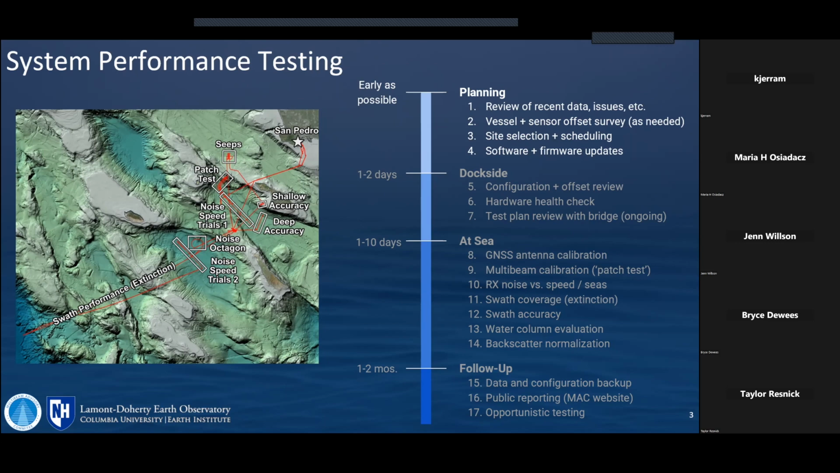We'll see what we get through, but I really like these side conversations because that's why we're here. Just to go in a little bit more detail about our performance testing outline, how the Mac typically works with the ships. Again, this is by request from the vessel. Everything that we're talking about today is on the wiki or the Mac website.